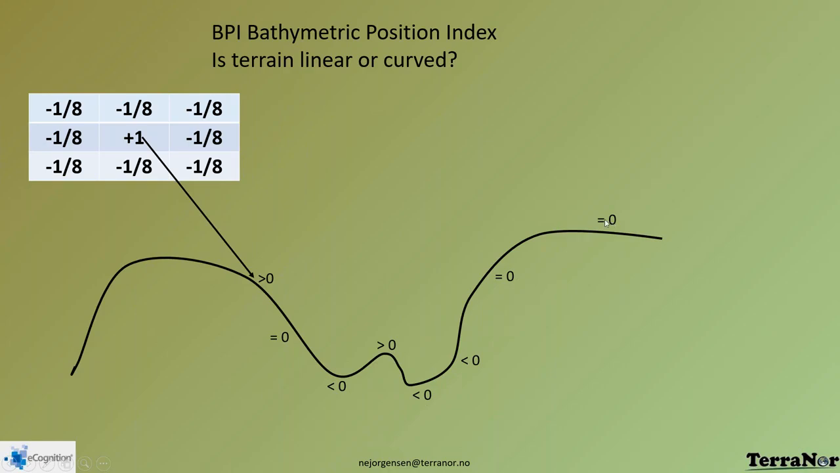So the way we calculate is not very difficult. I think we have a raster. We take the central pixel, that's what we calculate the BPI for. We say that plus 1. Then we subtract the average value of the pixels around. Here we got a 3x3 solution. So we multiply by -1 divided by 8 for all the pixels around. When you summarize, we can either get 0 or above 0 or below 0.